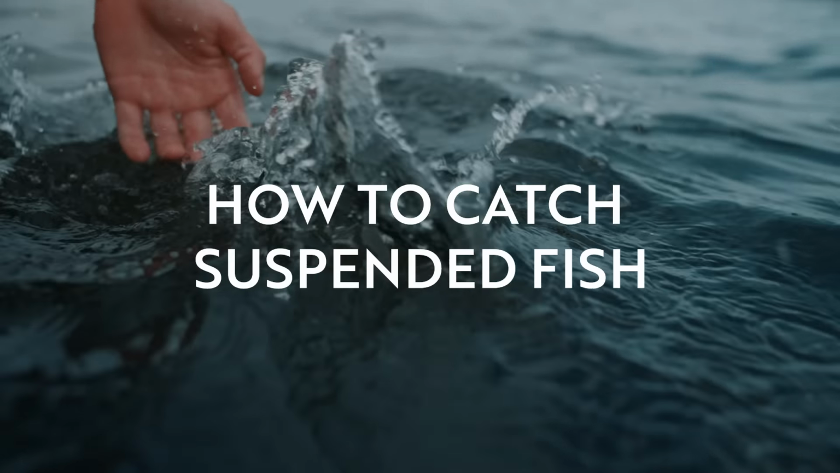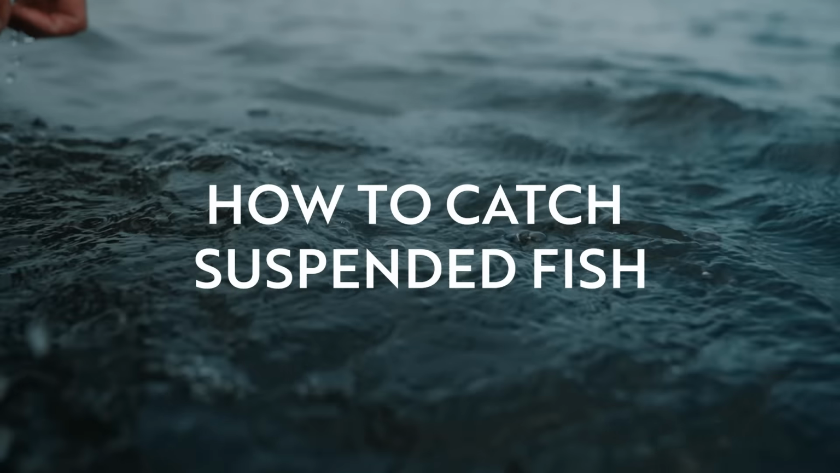So there it is, guys. I just taught you a little bit on how to target the LiveScope fish once you actually see them on your forward-facing sonar, boat position, how to make the cast and everything.